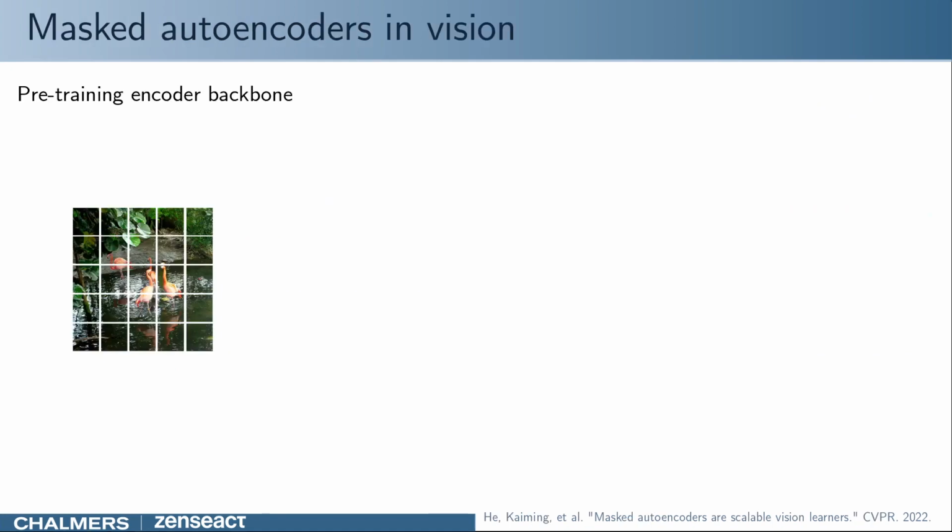Before diving into Voxel MAE, let's give some background on the original MAE approach. Masked autoencoding is a simple yet effective feature learning paradigm for pre-training encoder backbones. Given an image, divided into equally sized non-overlapping patches, we randomly mask a large portion of these patches.